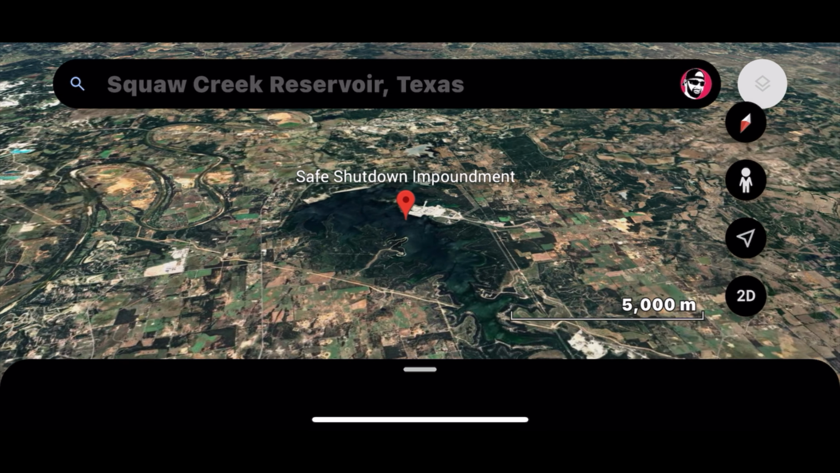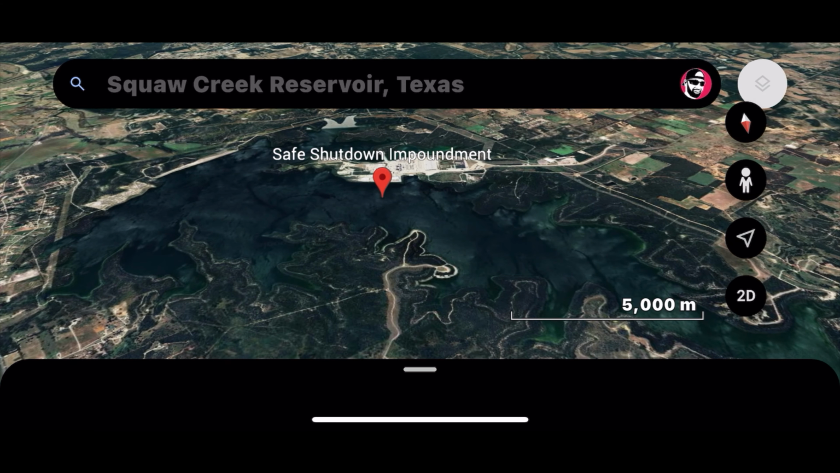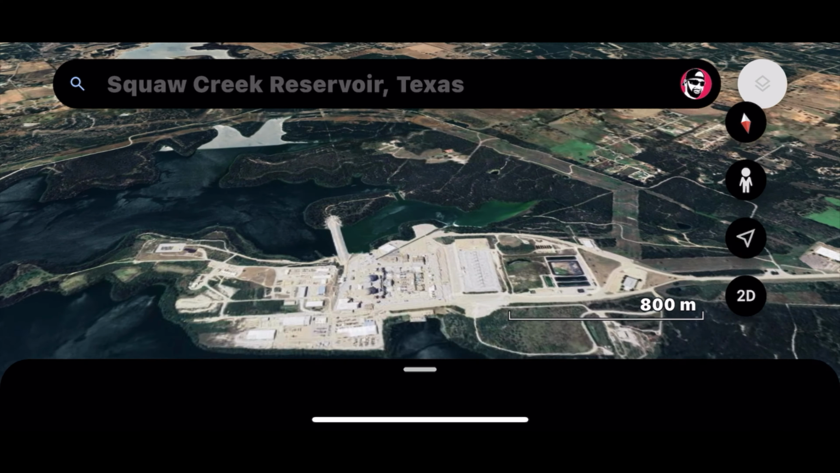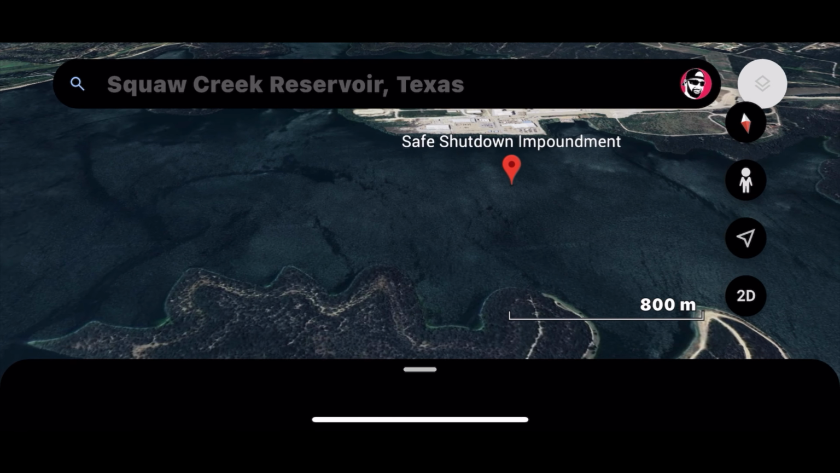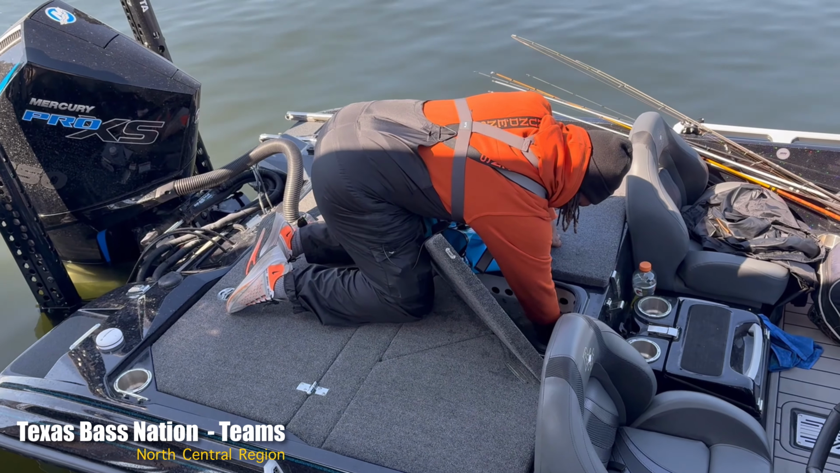So this reservoir was renamed to Comanche Peak due to the offensive nature of the word squaw in September of 2022. There are many YouTube videos about this lake, so allow me to be a little unique by providing you some background about this fishery so that you can go catch some fish here as well.